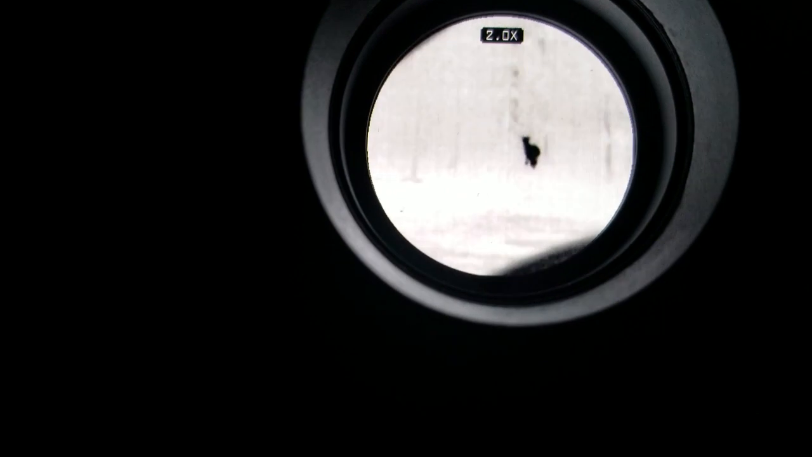I think I'm on 1X. Let's go in a little tighter. There's 1.7. But you can see him right there. If I go in 2X, I think there's another one there too. Yeah, there's the other one. Look at him work through that brush. All that super thick stuff, and I can still see them. Look at him clear as day, and that is super thick right there. All kinds of underbrush and stuff like that, and you can still see him clear as day.